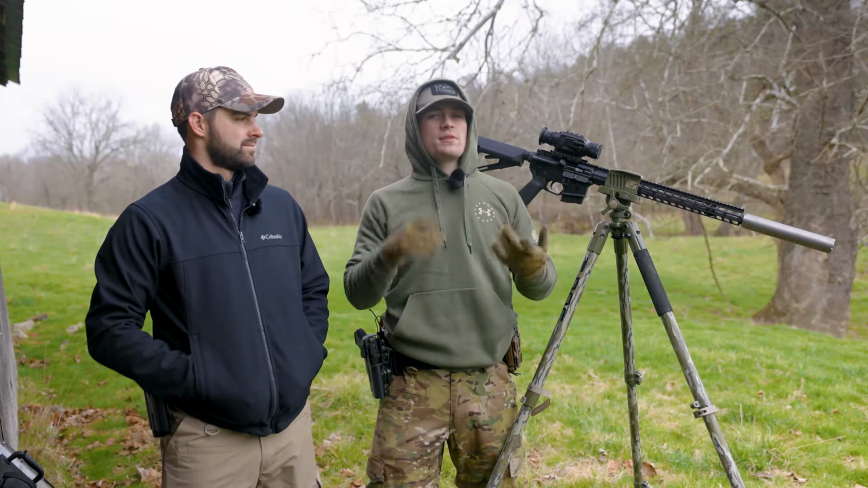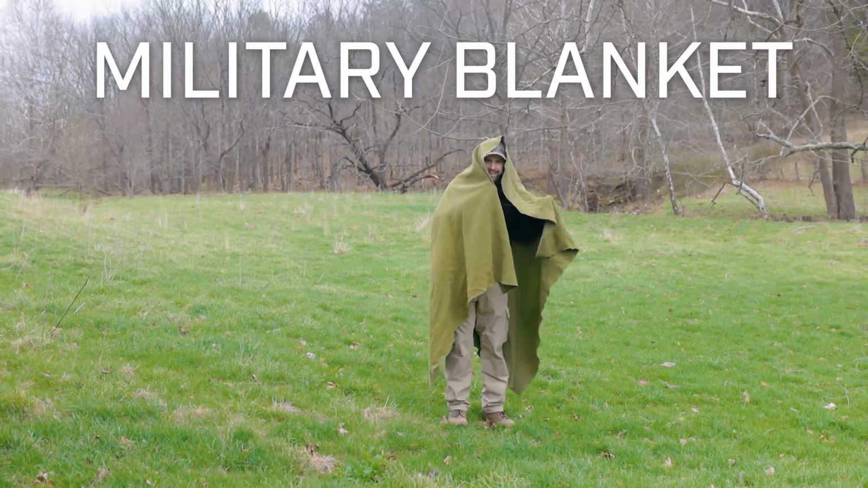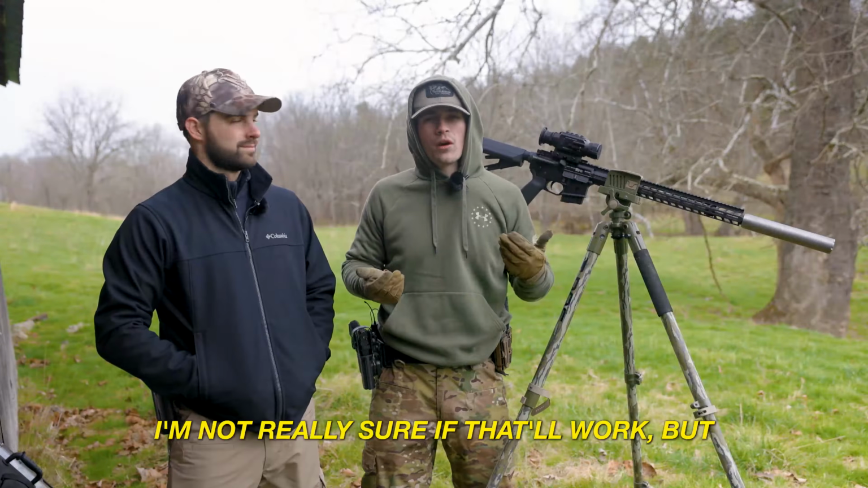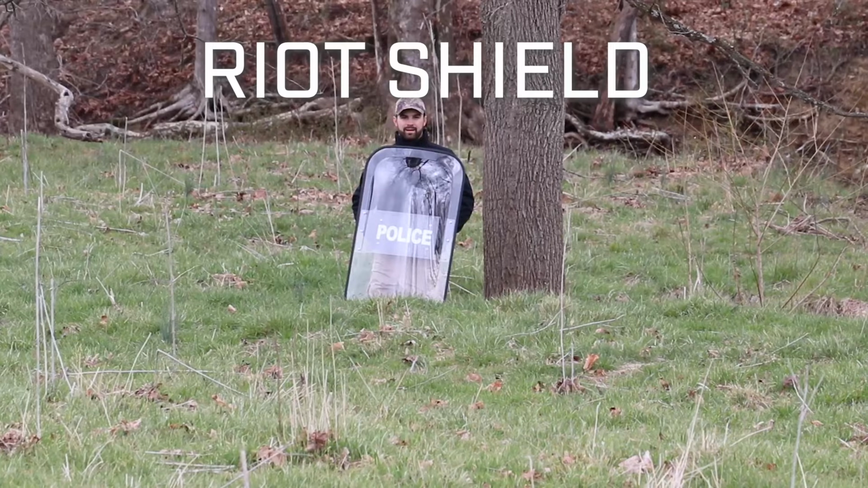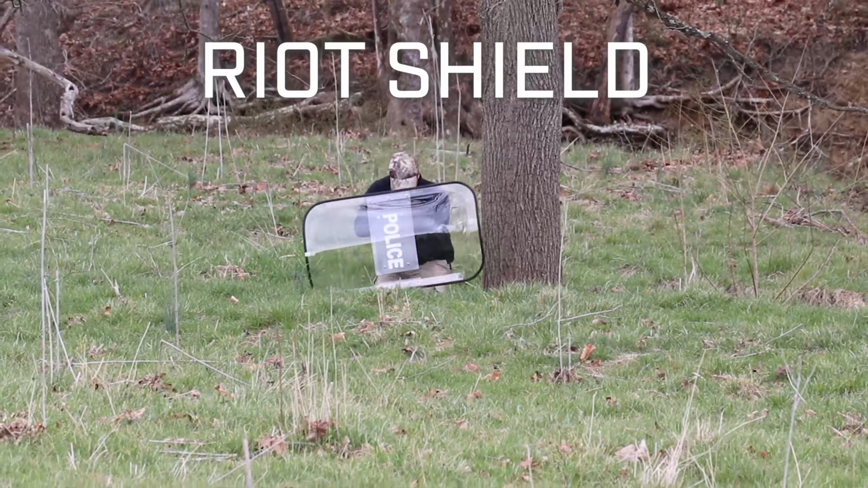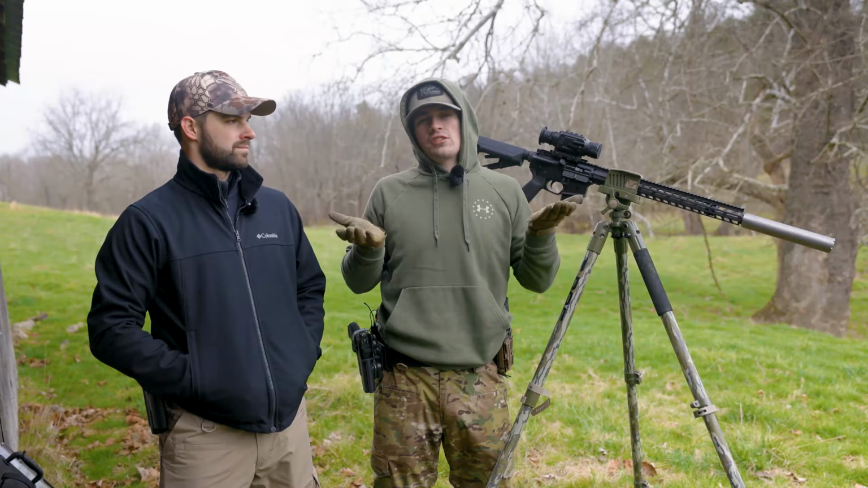So we got 4 different things. We have a surplus military blanket. That thing is like wool and fantastically warm. I'm not really sure if that'll work, but why not test it? We have some plexiglass riot shield. So in theory, thermals aren't supposed to be able to see through glass. And I mean, riot shield's close, right?